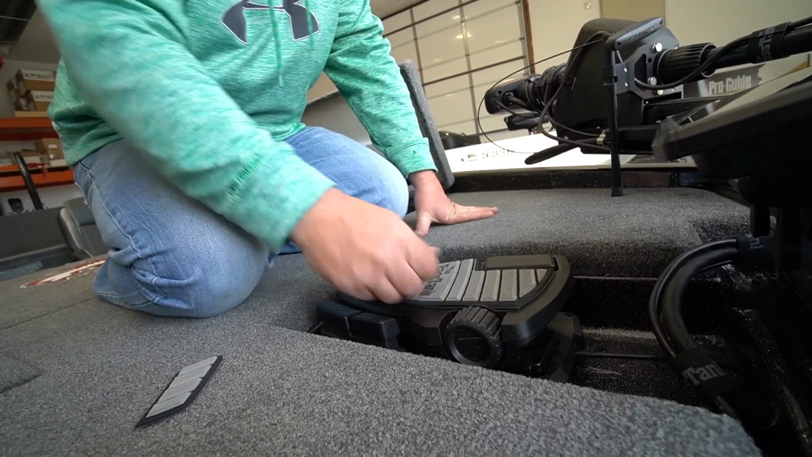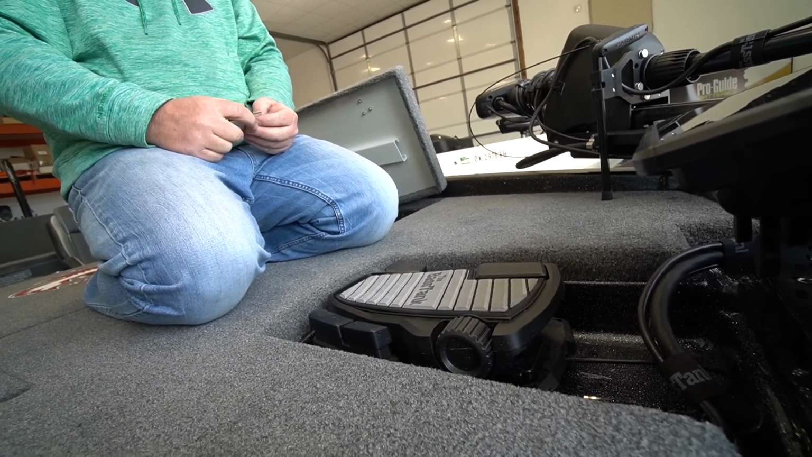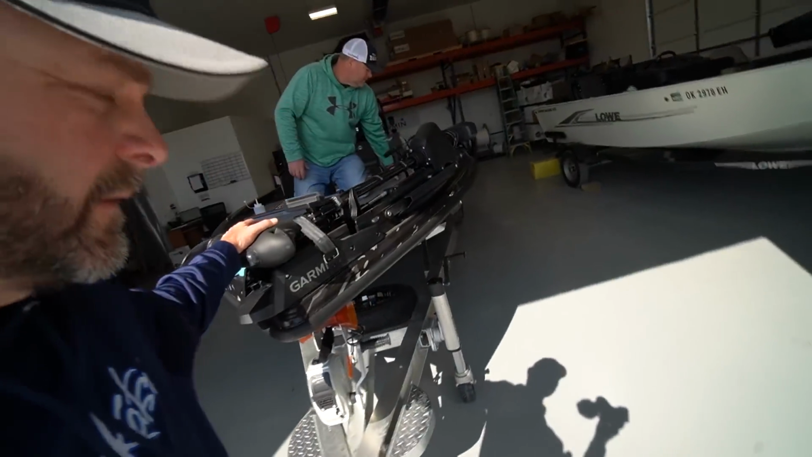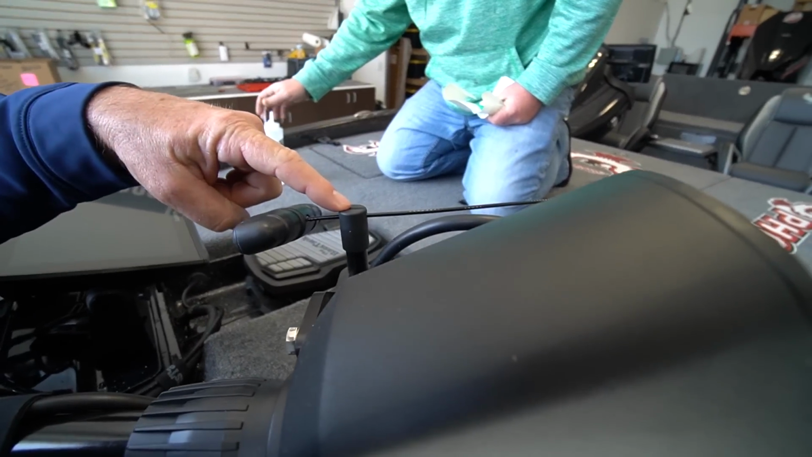Is that straight as an arrow? But I've been running this Force trolling motor for 3 years now, and I had no idea that's what that was for.